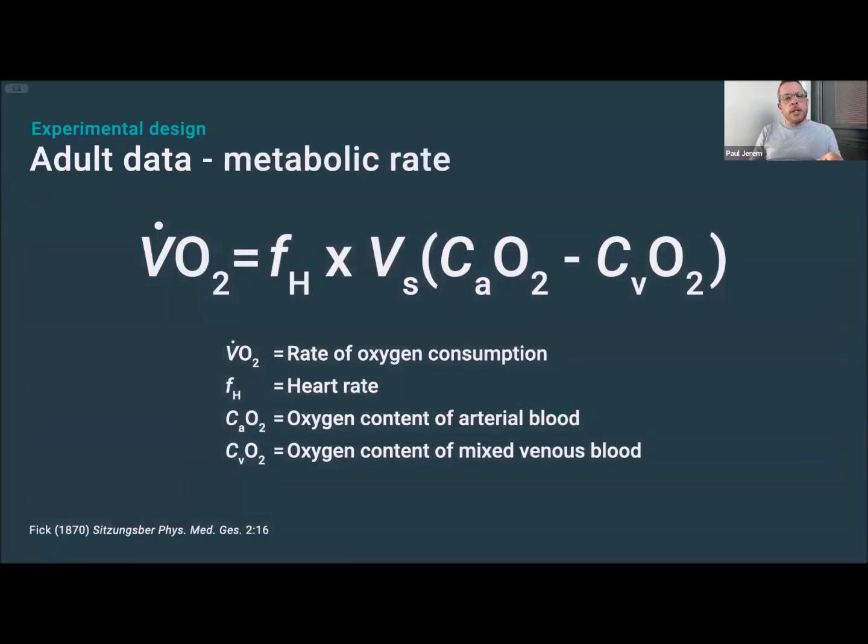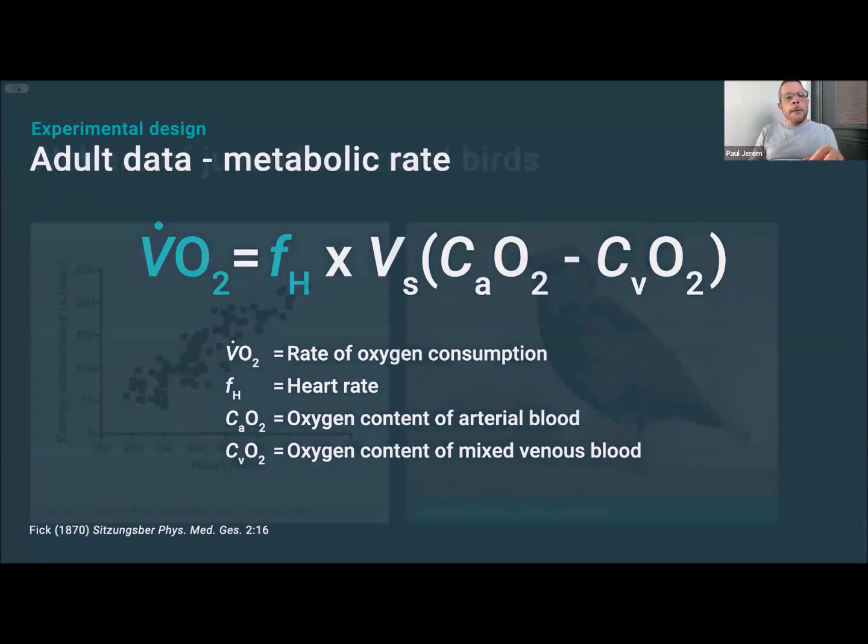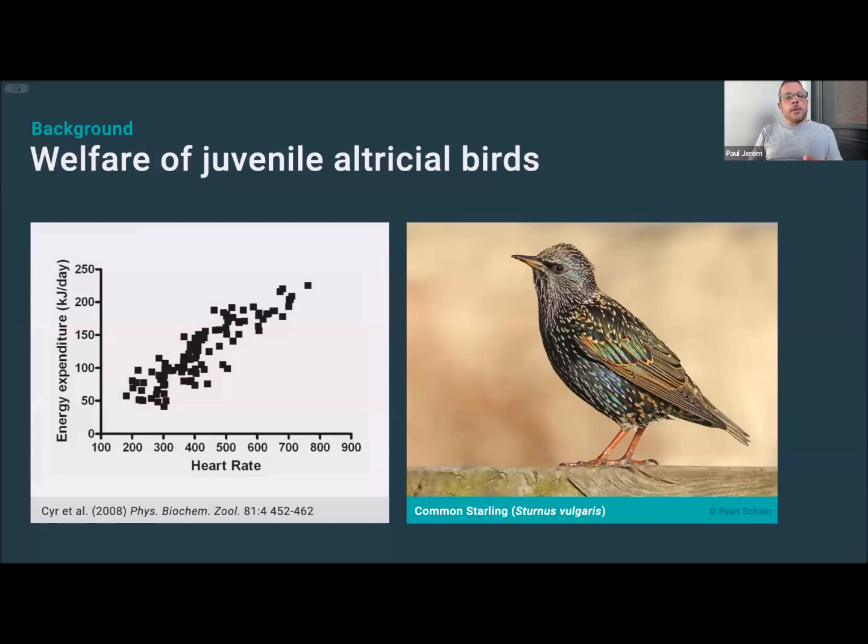So for metabolic rate, Fick's equation shows heart rate is related to oxygen consumption, and so ultimately energy expenditure. And this is pretty nicely demonstrated by the impressively tight relationship between heart rate and energy expenditure we can see here from starlings. So with a few caveats, mainly relating to the consistency of the linear relationship between heart rate and oxygen consumption, it's also possible to estimate energy expenditure from heart rate.